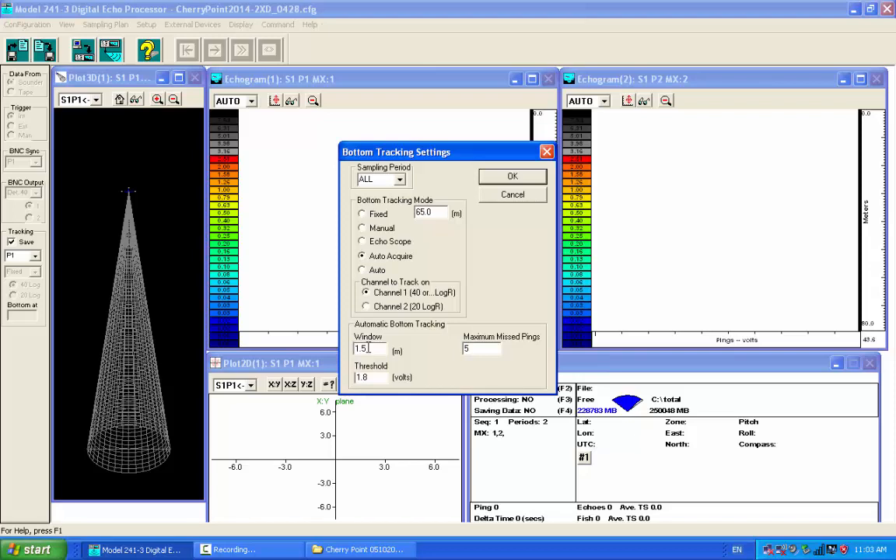And then that bottom window, I've tried tweaking that, but I found if I go to manual bottom tracking and look at my oscilloscope, because we still run this with an oscilloscope, I think I could do a better job than the computer of getting it close to bottom. I was messing around during the daytime last year, trying to track some of these lake trout sitting on the bottom.